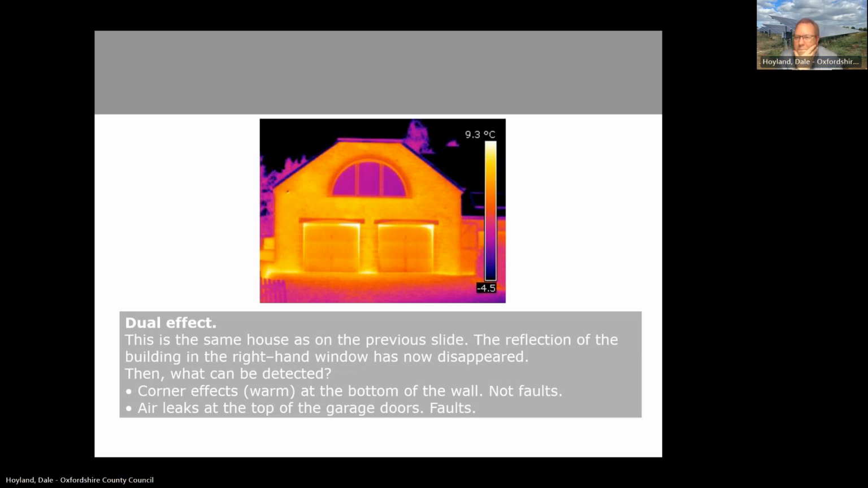Could I interrupt on that? On that picture and the previous one, you've got a hot spot along the base of the wall. Yes, that's certainly what I was going to show you photos of. Yes, this was the image I was thinking of, where the heat loss is right from the base. So I think in this case, a solid floor probably, and this is simply providing a conduit for the floor, which is warmer than the rest of the wall, to show itself.